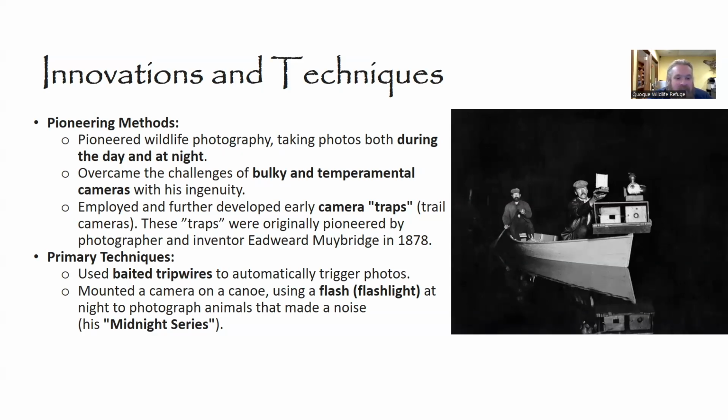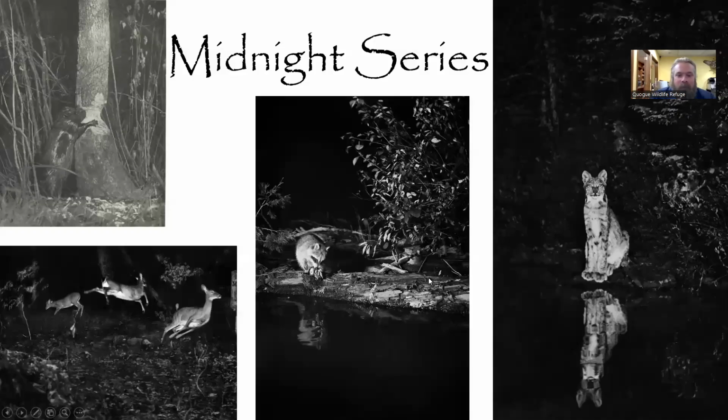At this point, this location in Michigan, a lot of the animals were incredibly curious because most of them had never seen people before, much less the amazing contraptions that they brought with them. And these photos were later collected into his Midnight series. And here are some of the photos.